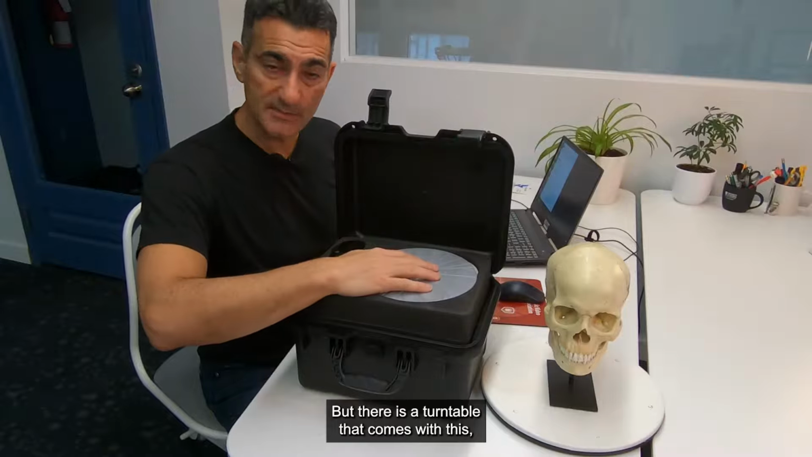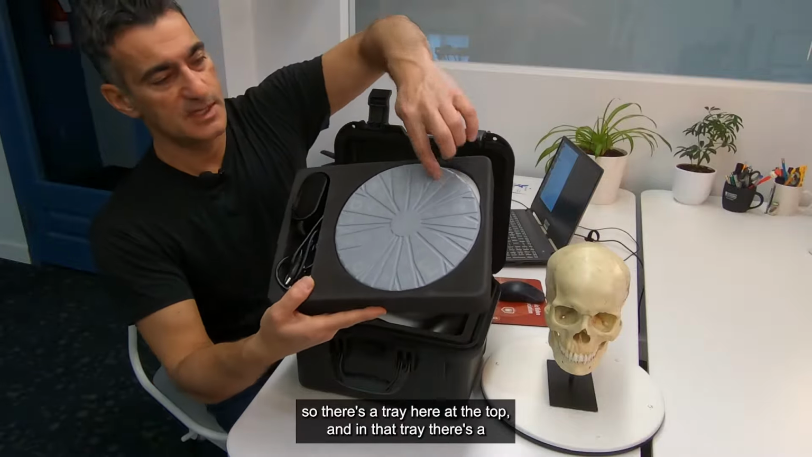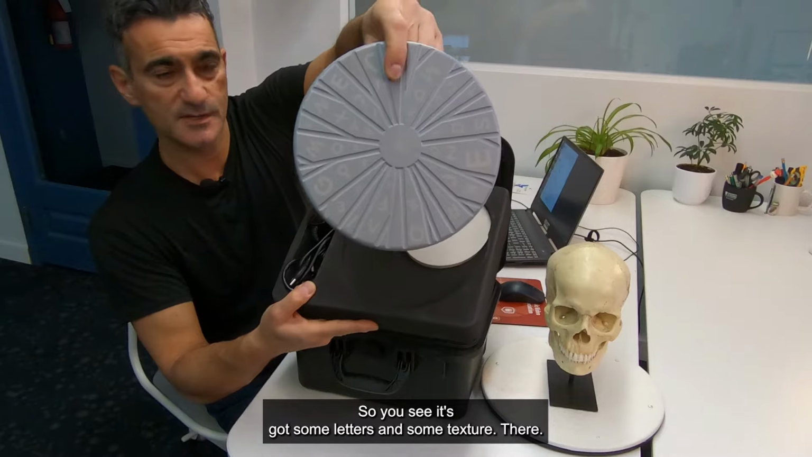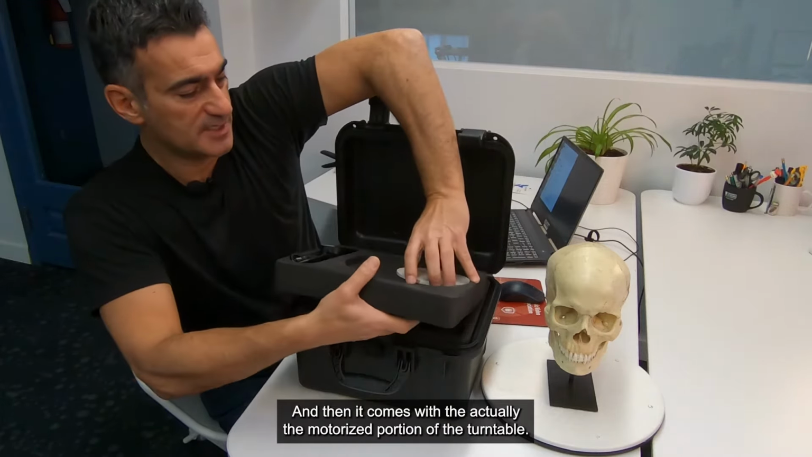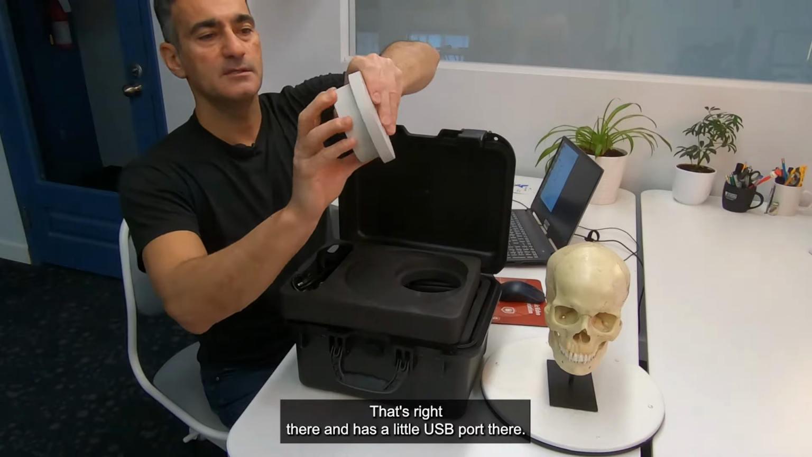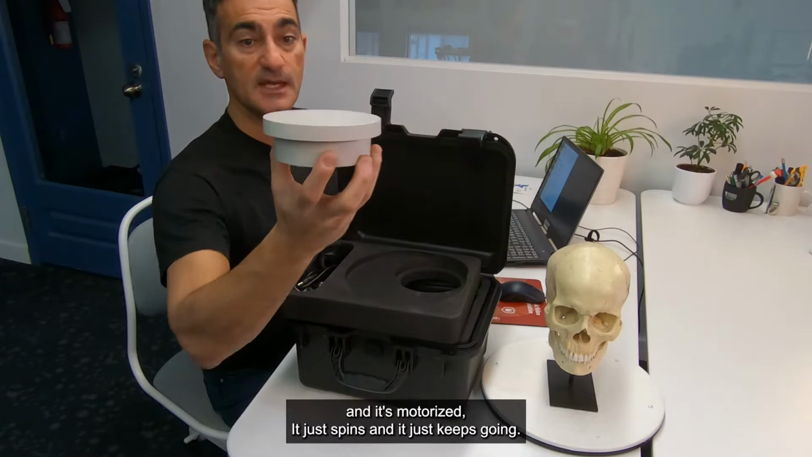But there is a turntable that comes with this. So there's a tray here at the top, and in that tray, there's the top of a turntable. So you see it's got some letters and some texture there. It's kind of cool. And then it comes with the motorized portion of the turntable. So let me just take that out. That's right there. It has a little USB port there, so you just plug in the cable and it's motorized.